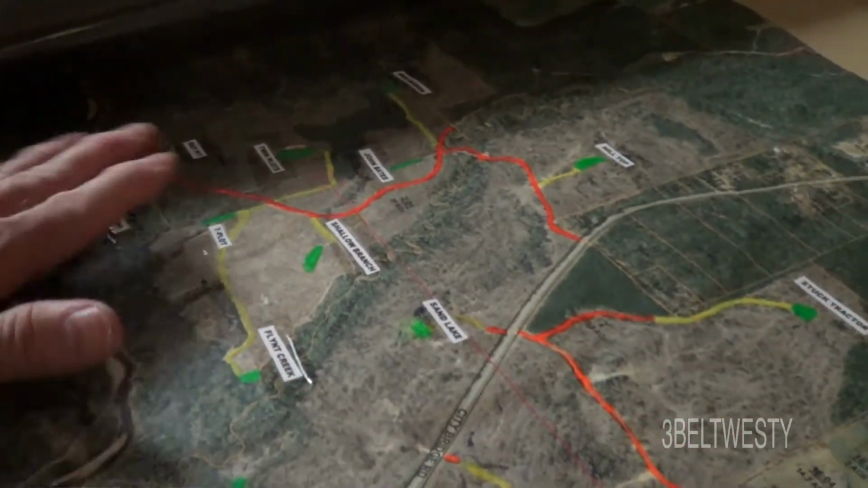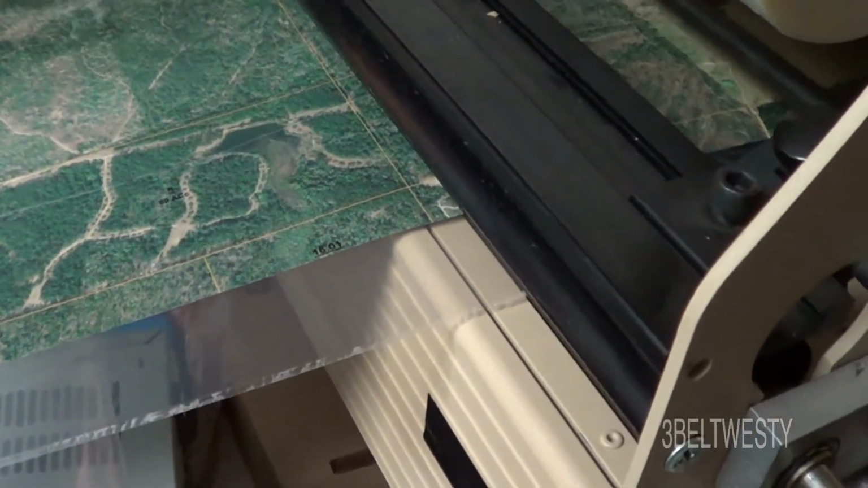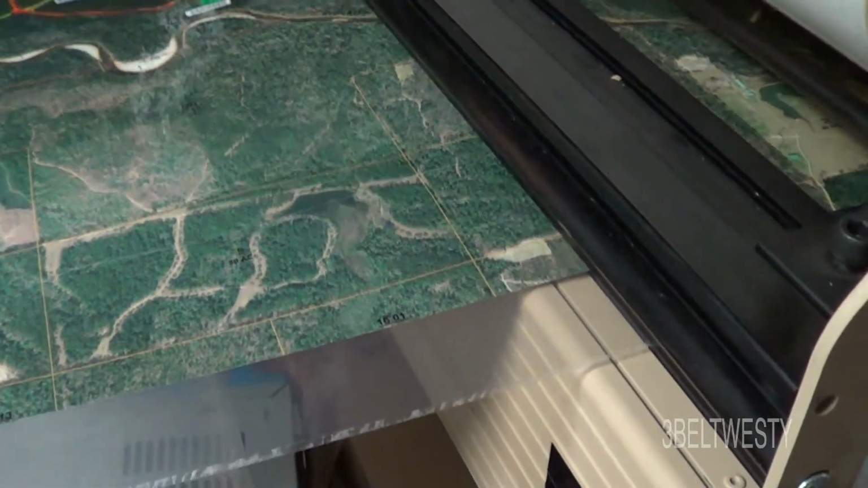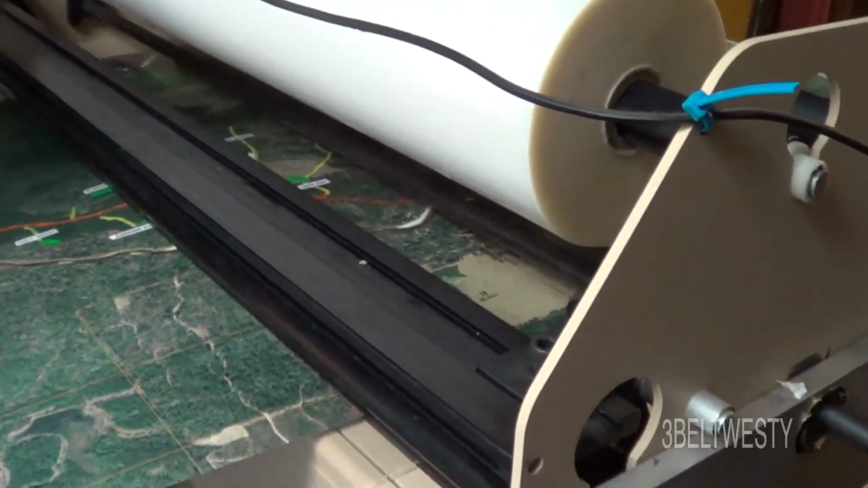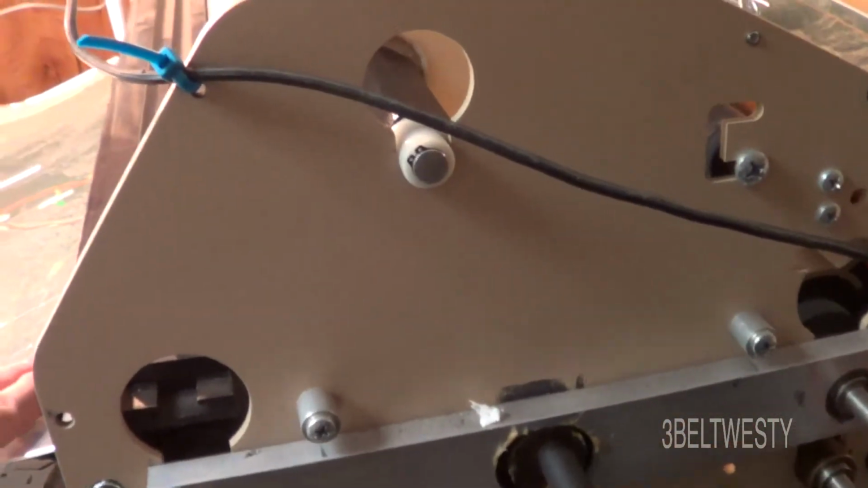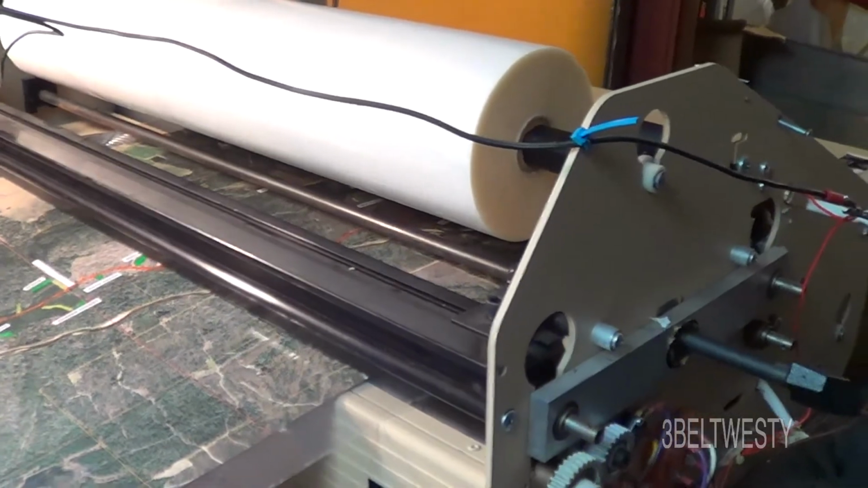It's got like a surface, like it's got crap on it. Feels like it's got powder. I'm just running it really slow so it'll have a decent chance of being bonded here. Normally I'll run this thing 10 times as fast, but there, the heater just came on. This is just some cheap film that it's got to run really hot because it's a bunch of junk basically.